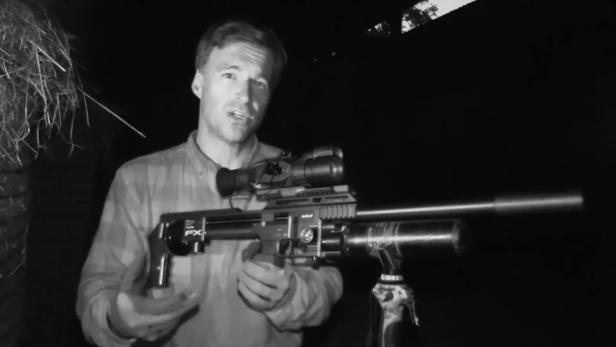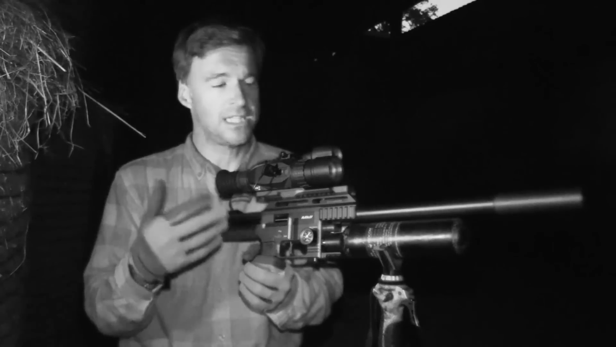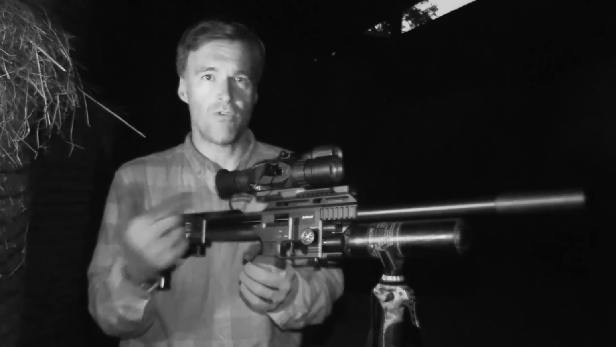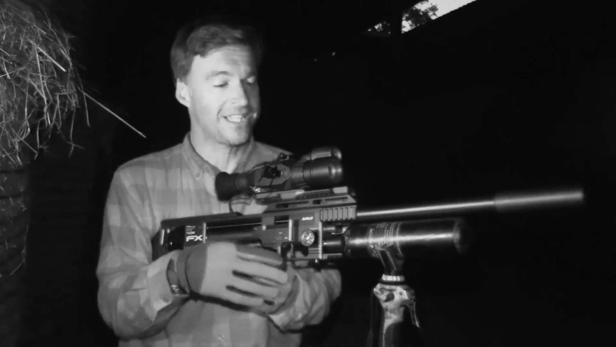You've got a choice of reticle designs and colours. You can save various different zero profiles. You can also record to a micro SD card, which is going to be useful hopefully for us later on.